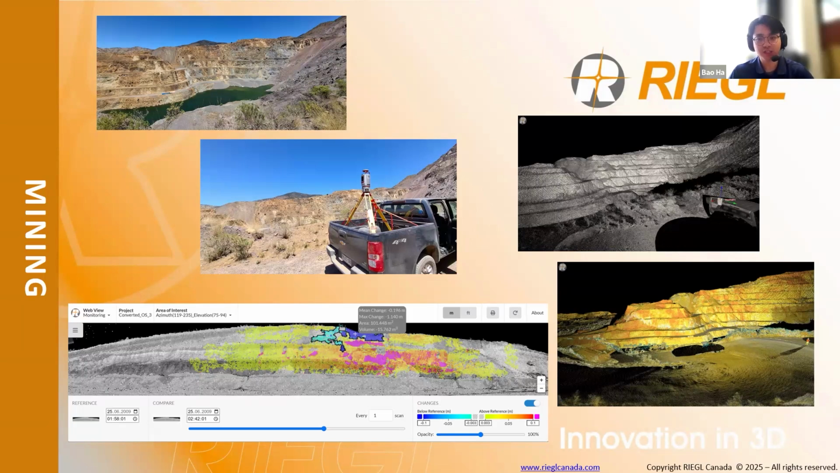This level of automation and precision offered by RIEGL's TLS and the mine monitoring workflow makes sure that all data is reliable, repeatable, and helps engineers make informed decisions and take proactive actions in real time.